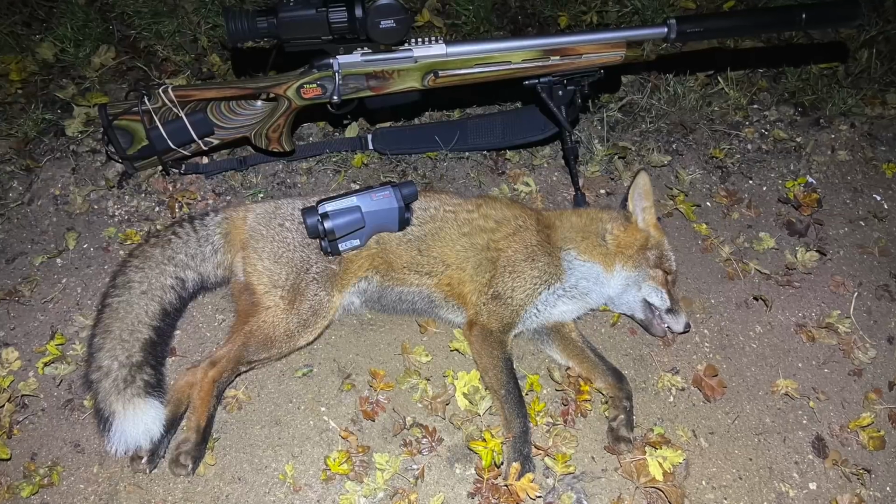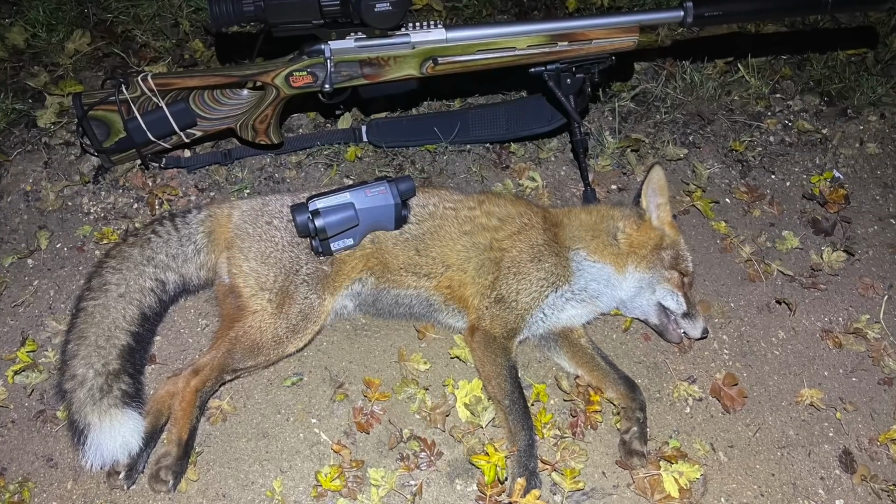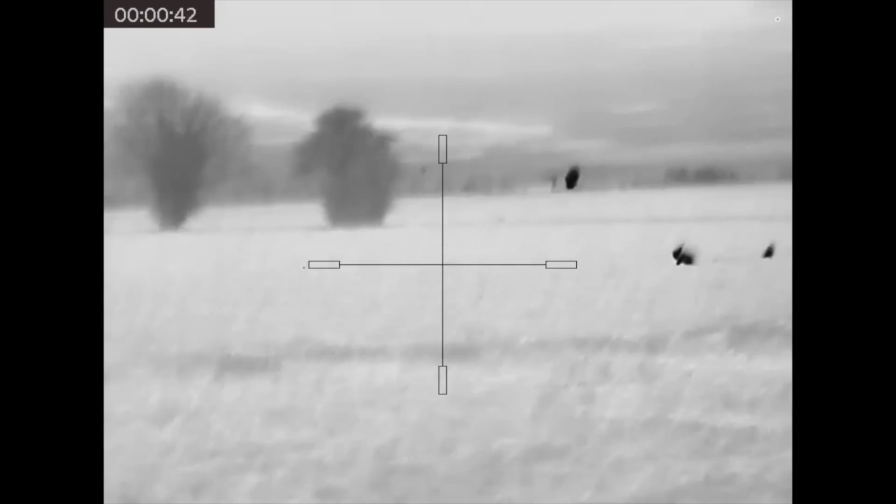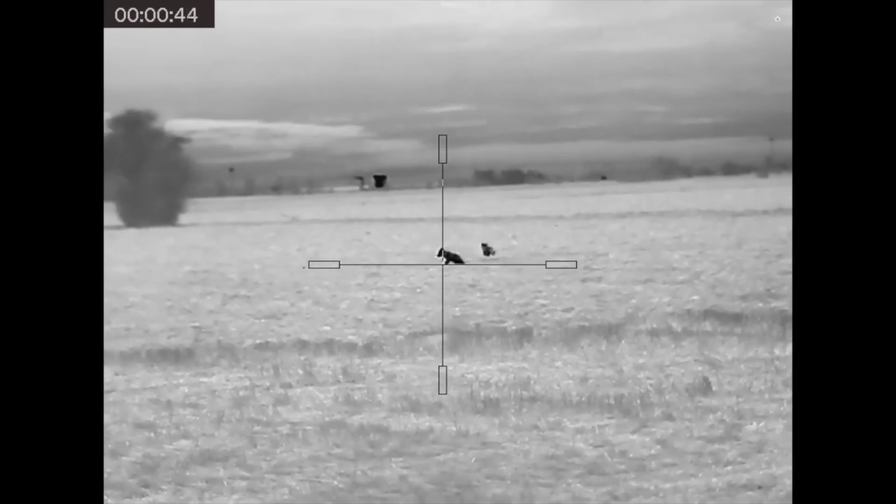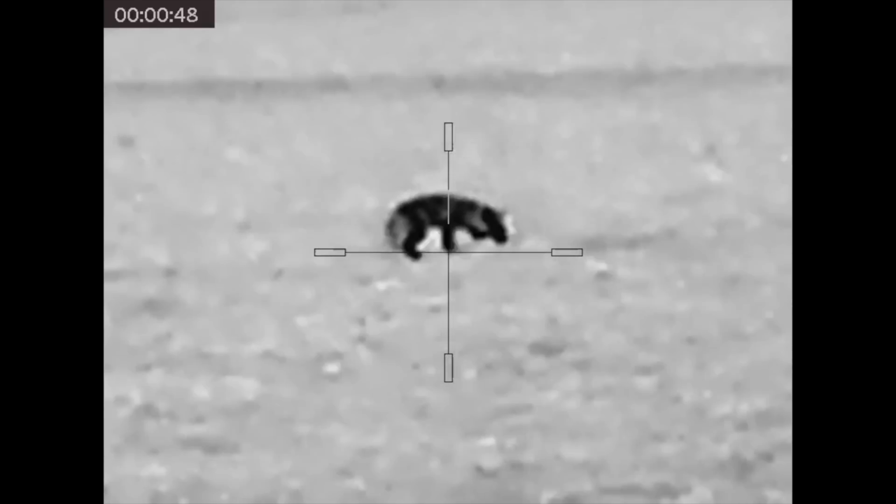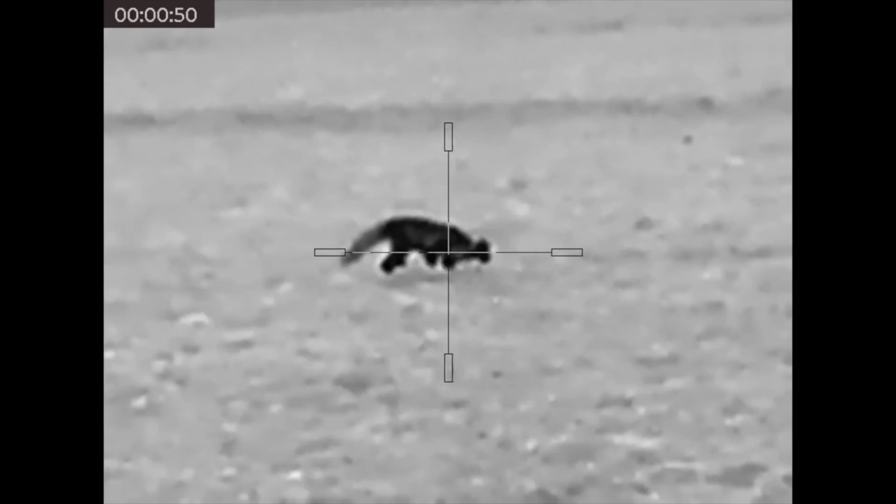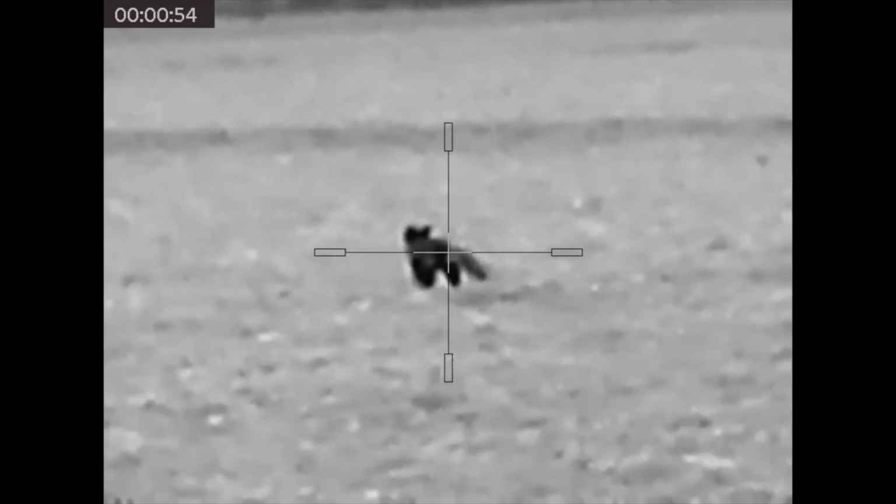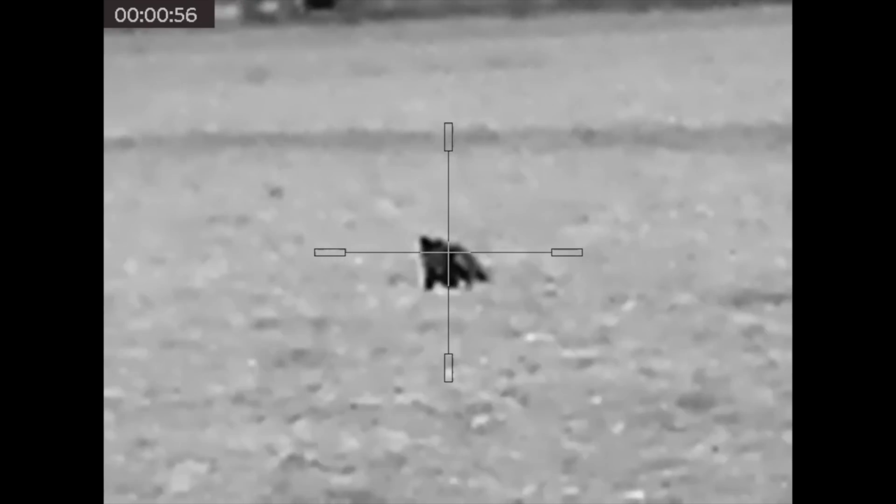So that was the first bit of foxing action that Rick had observed through the Gryphon, and he told me he was suitably impressed. Little did we know as we carried on throughout the night that we would bump into several more foxes around the shoot. I honestly do not know where they all come from. Anyway, I take this dog fox here first, as the vixen's already started to make her way off.